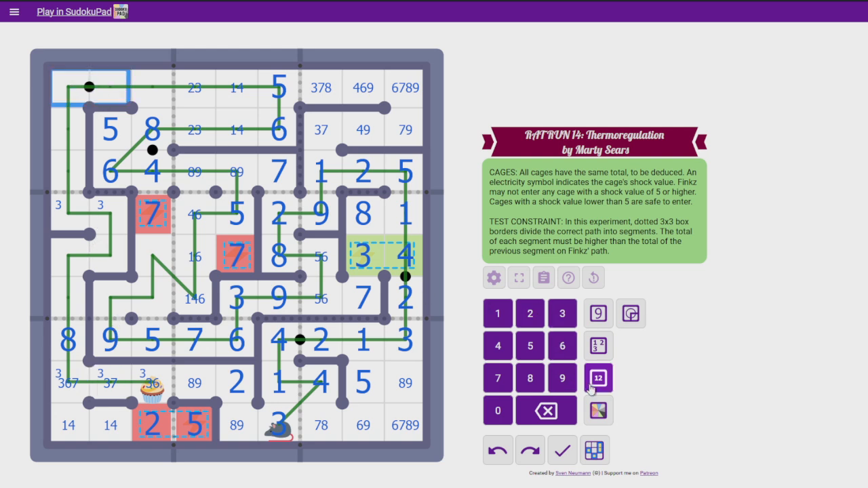This is a 1-2 pair now, because that's the only thing that's left. It can't be 4, 8, 2, 4, or 3, 6. 1-2 pair puts a 3 there, 2 there, 3 doesn't go there, which means it goes here. Which puts a 3 here by Sudoku, there and there by Sudoku. That's a 7, that's a 6.